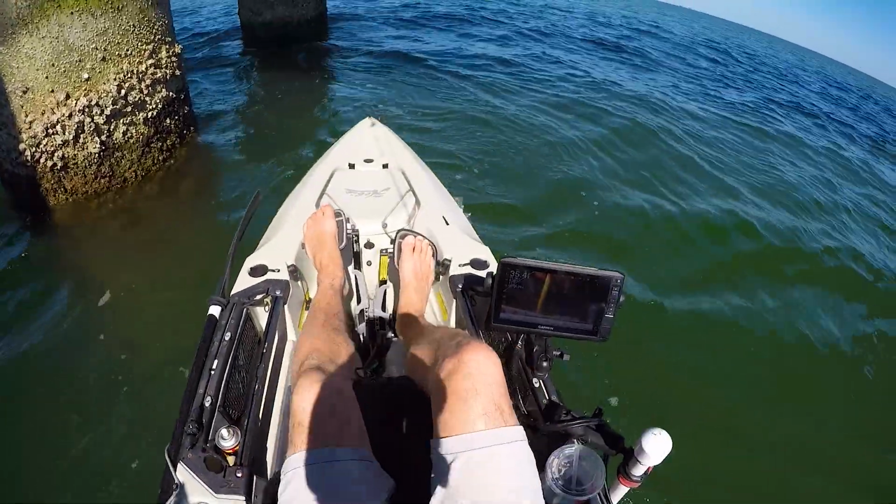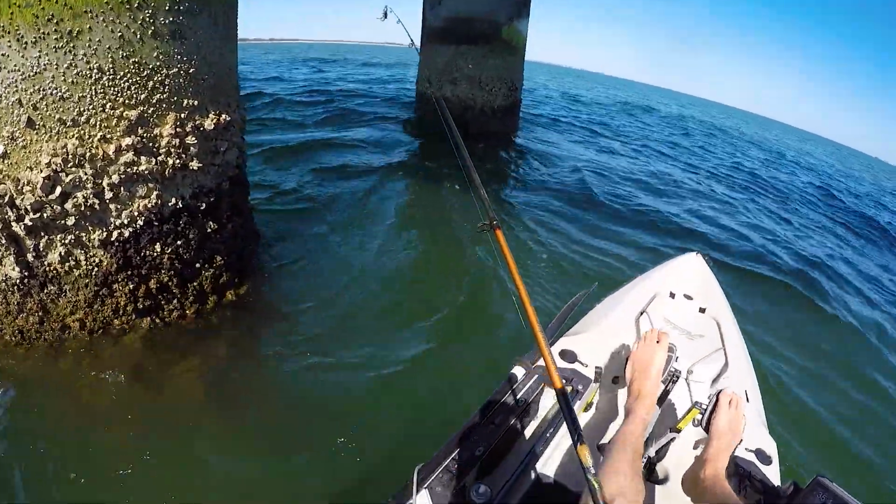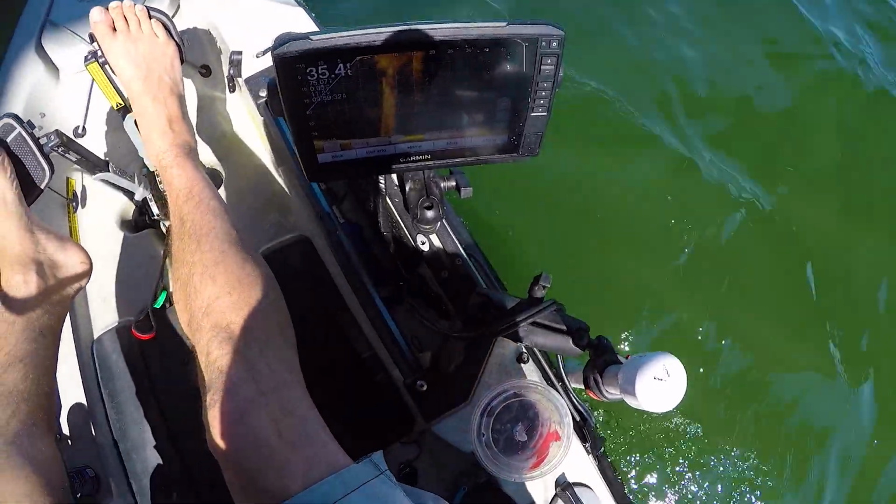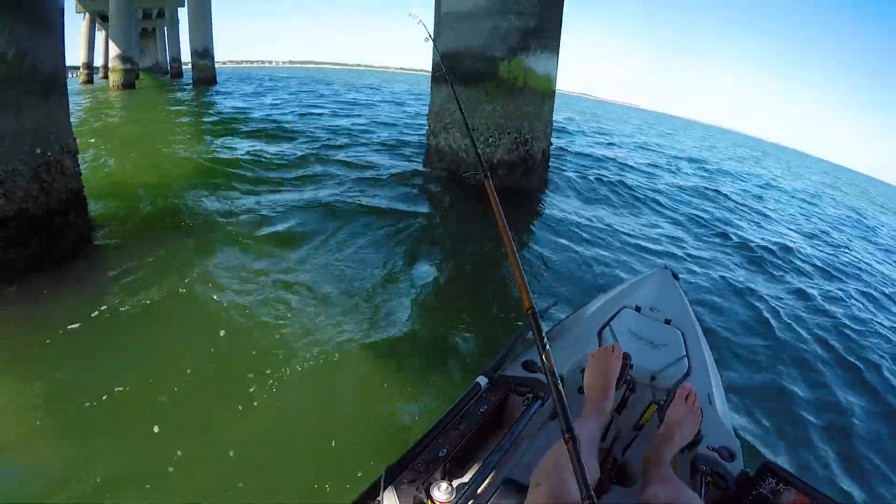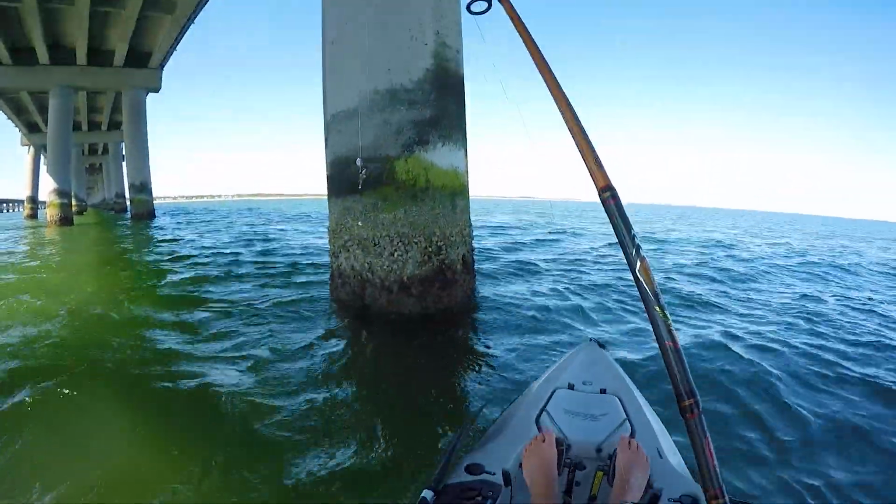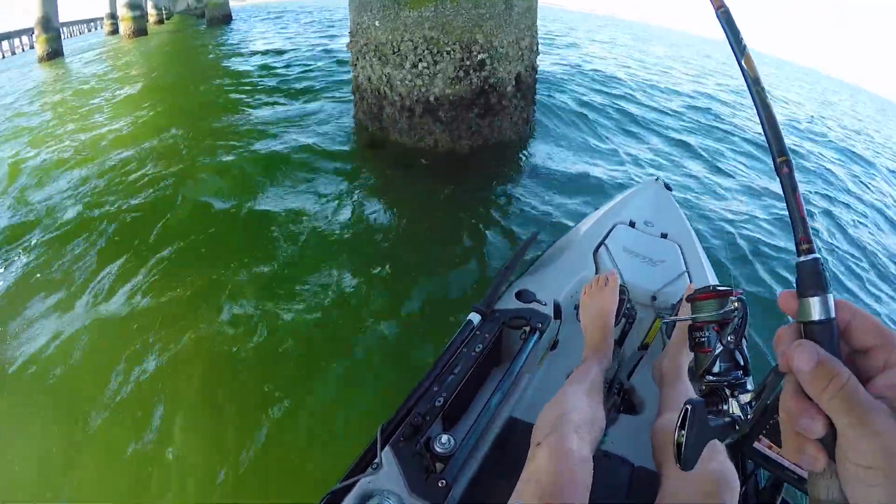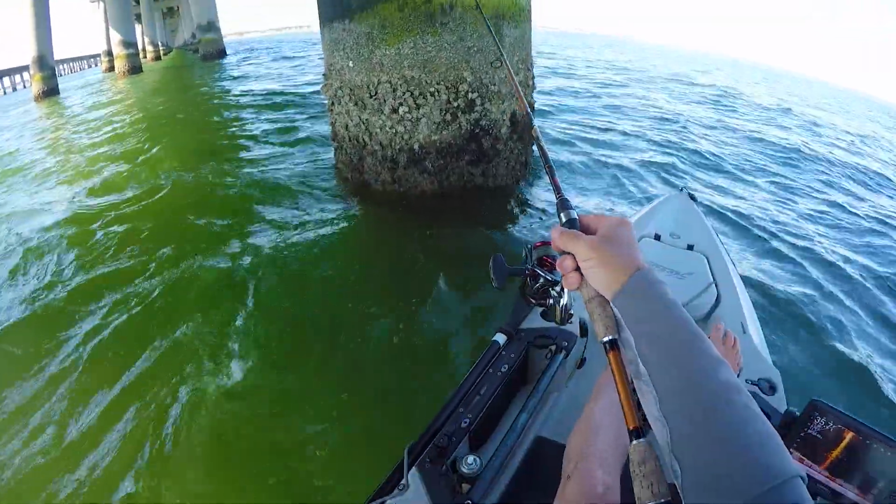All right, now just to show you real quick, I've got a jig here with a crab on it. And looking at it, they start at about 10 feet and go all the way down to about 22 feet. So I'm going to let out 5 feet of line, approach the calm side, which is the back side of the piling that the current's coming from. Go ahead and drop down 5 feet.